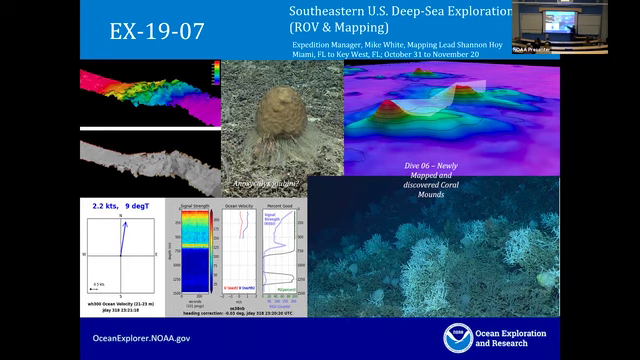One of the things Mimi hit on before is we're always exploring. So even when we're transiting between focus survey areas, we have the multibeam on, we're processing that data. It's all arriving to shore. It gets through a QA/QC check at the end of the cruise.